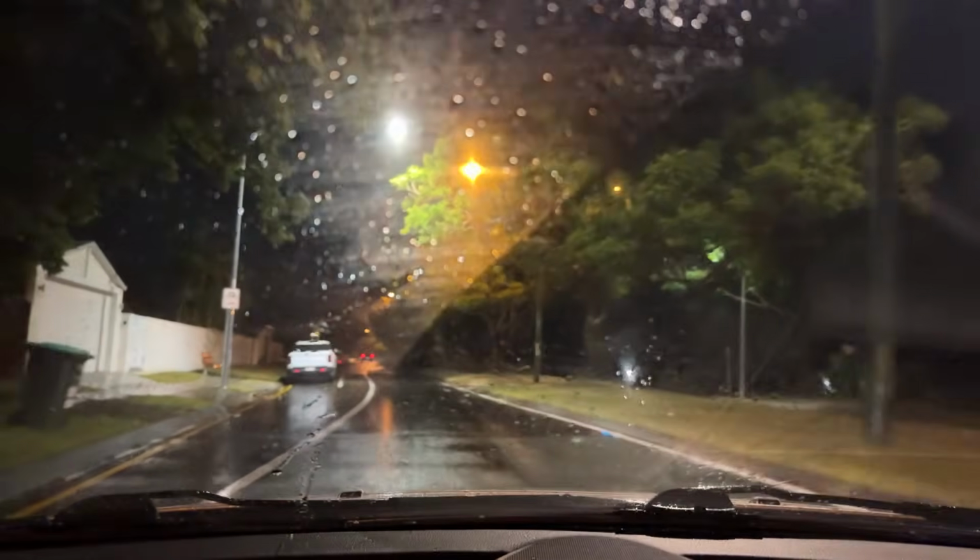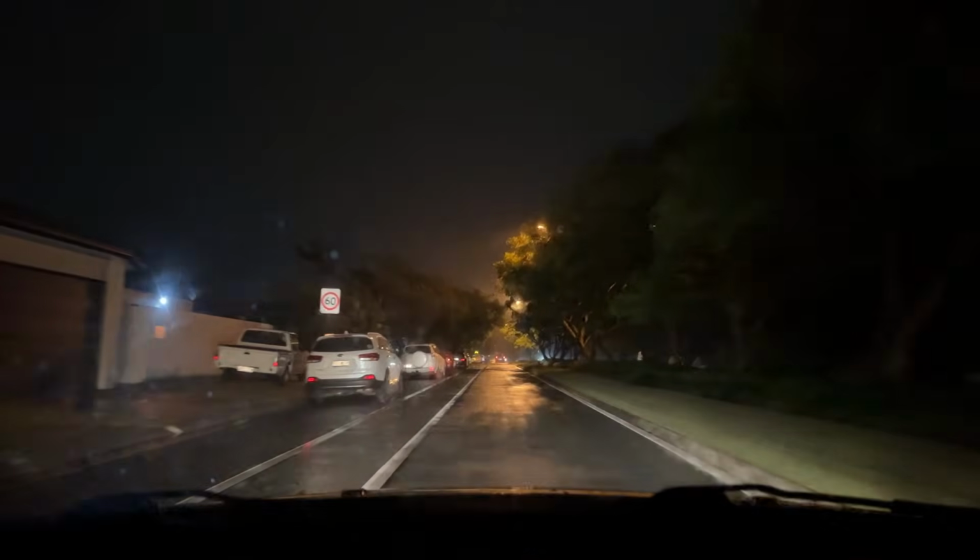Nope. Oh, it's a bit slippery. I've not really driven this car much in the rain. The tyres are fine in the dry, and I redid the pressures only last weekend, so I know they're good. So yeah. I didn't put my Discord on, did I? Silly me.